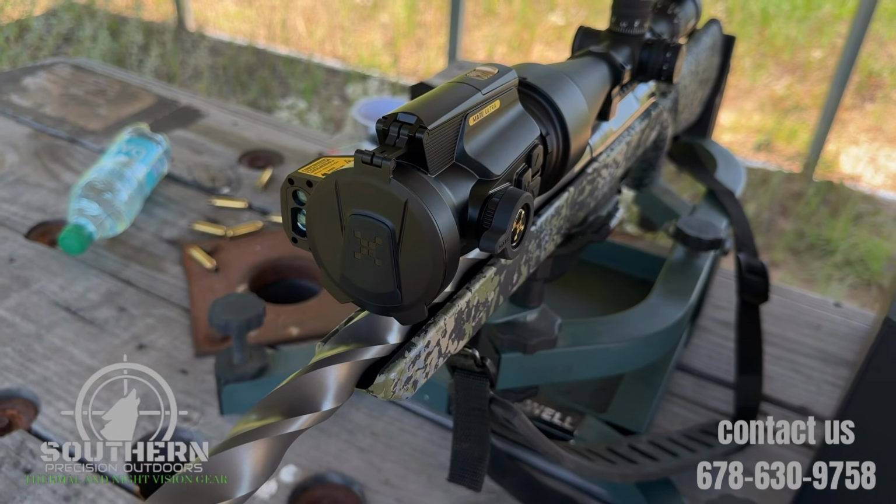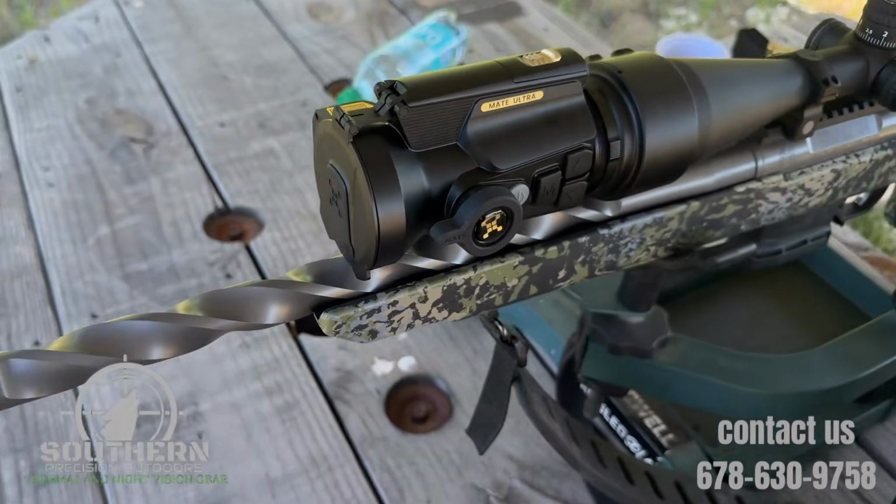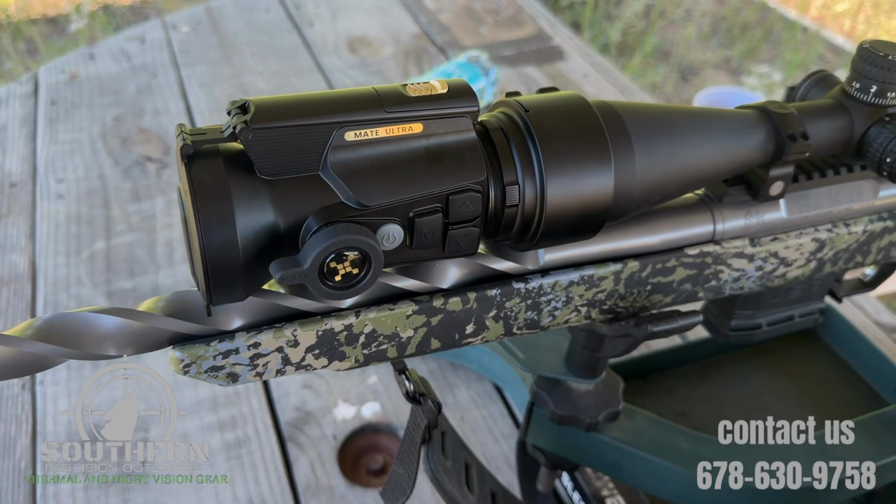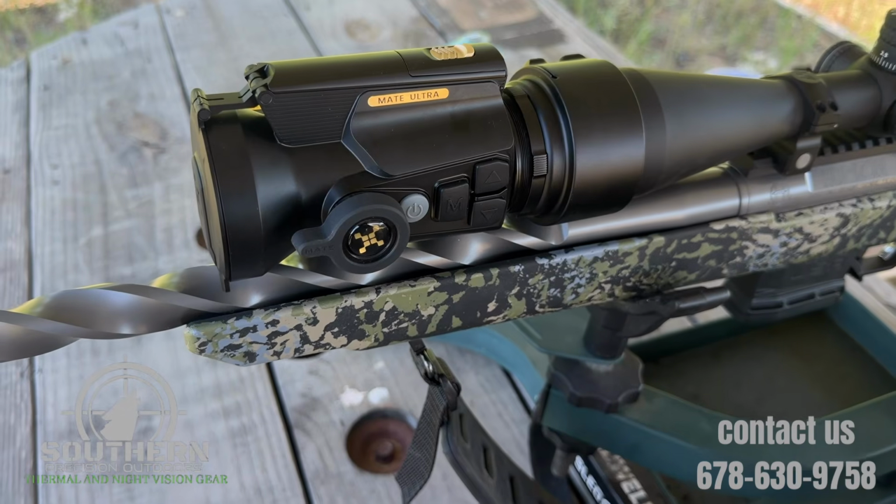All right, guys, taking a look at this unit from the front. On the right side of the unit, we have our laser rangefinder. Up front is our sensor. And then on the left-hand side, you have your focus wheel, your power button, your menu button, and an up and down function. Power button is going to initiate standby and power off.